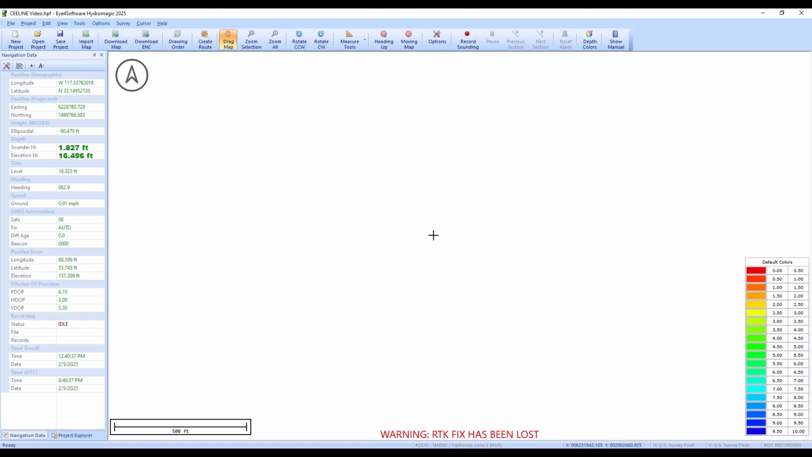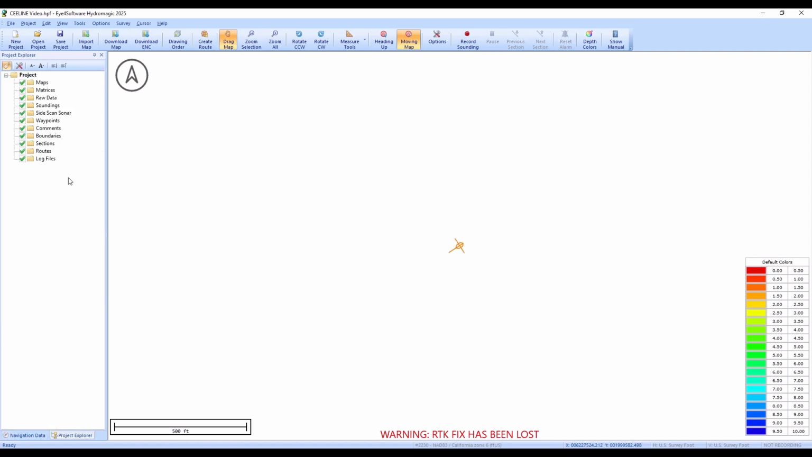You've got no boat. You say, what's going on? Well, that's because the moving map button is not pressed. So if you press that, boat's going to appear. Heading up is an option to keep the boat always facing up on the screen. It does present a bit of a challenge sometimes to the graphics on the computers, so that can be a little bit slow. So when it comes to actually recording the soundings, if I go back to the Project Explorer,